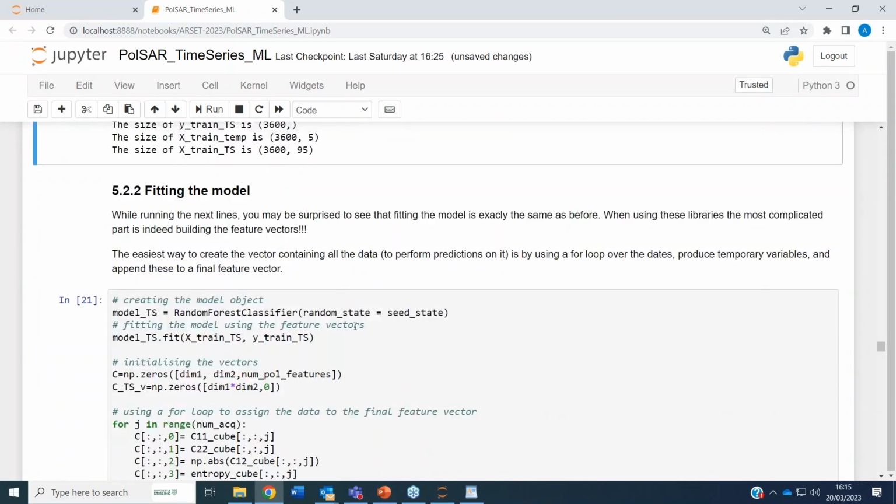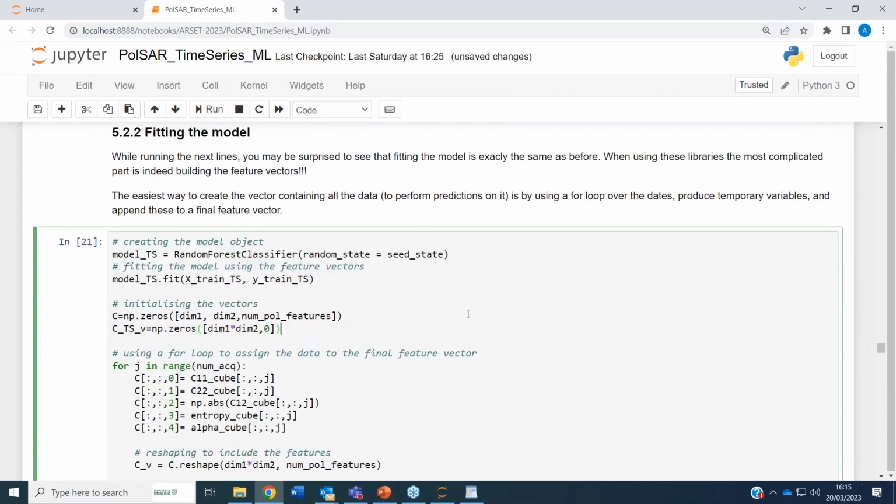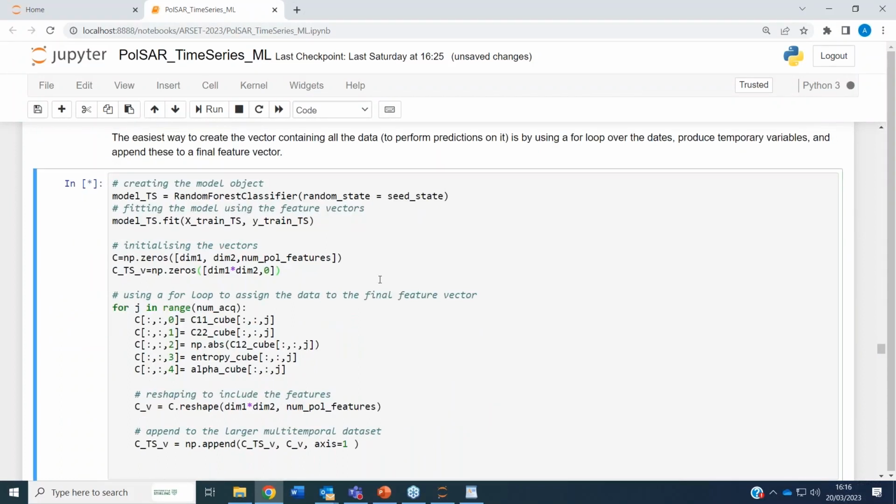So once we have our feature vector sorted, we can again run the classifier here. And you see, in the same way, you just change the feature vector you put inside, and you get the same procedure.